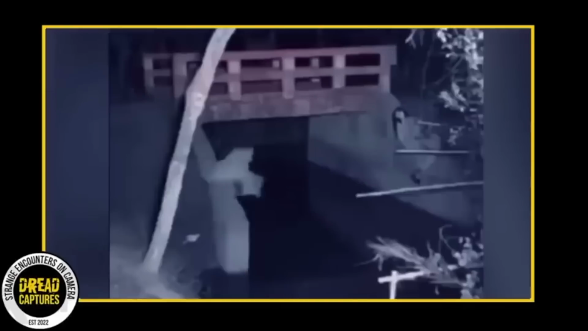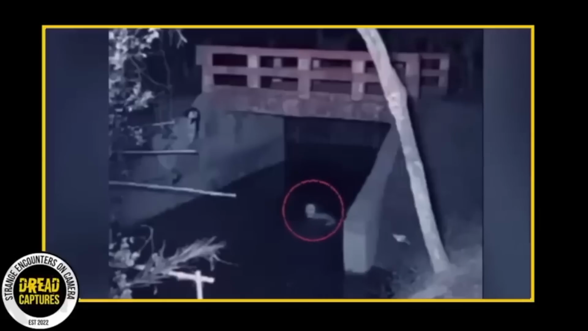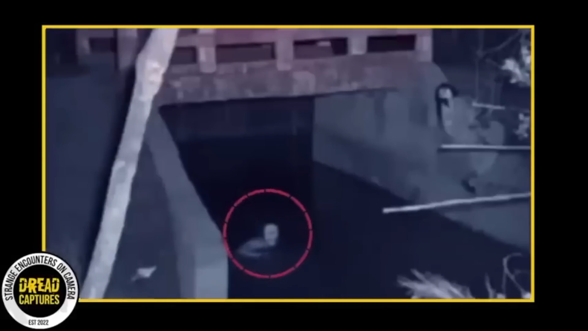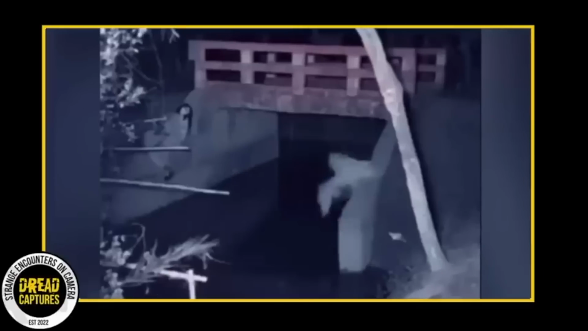Some type of creature has jumped or fallen off this ledge and into the water. What the heck is that thing? The original uploader mentioned it being a ghost. I don't think so. I'm pretty sure I see a tail swimming. Kinda looks like a mini alligator.